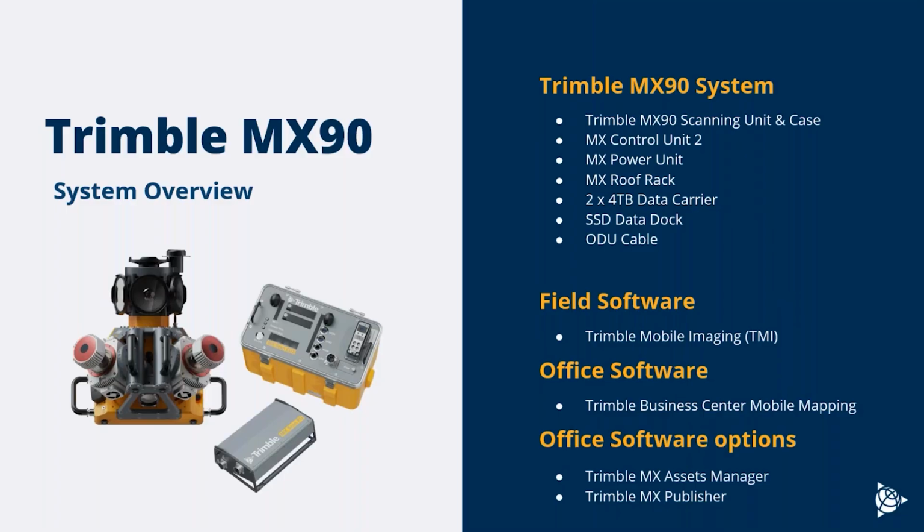We're now capable of doing a field to finish workflow in TBC. So we've combined the functionality of a Planix POS pack into Trimble Business Center for trajectory processing. So there's no longer a need for multiple software suites to process all of this data. So that's been huge for our customers.